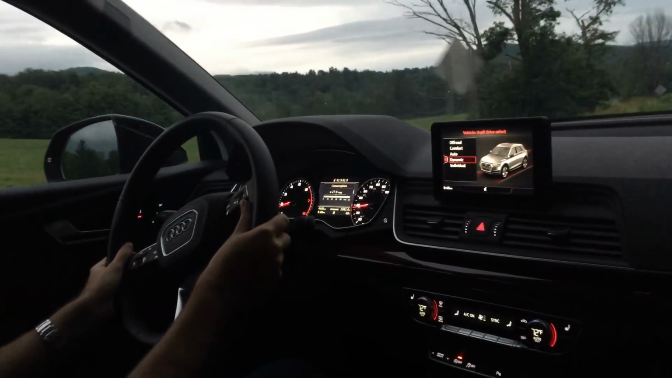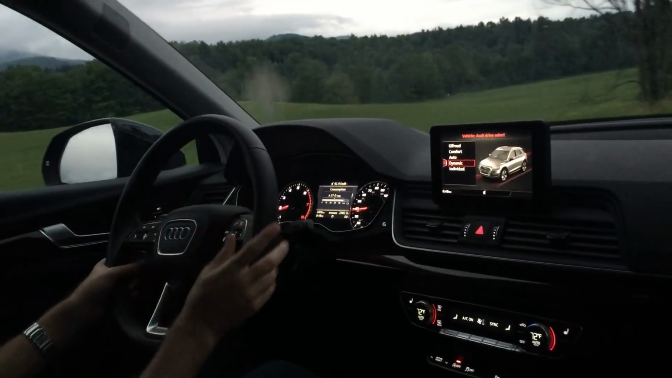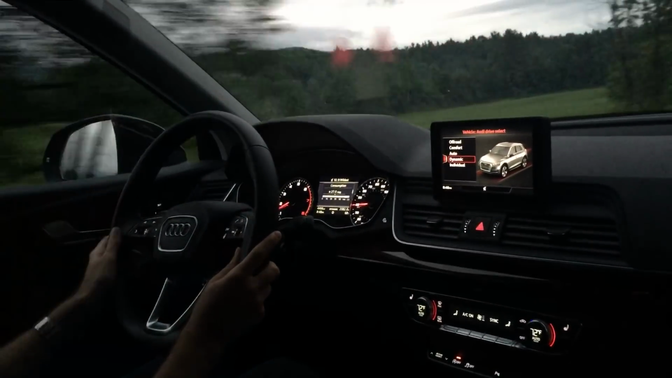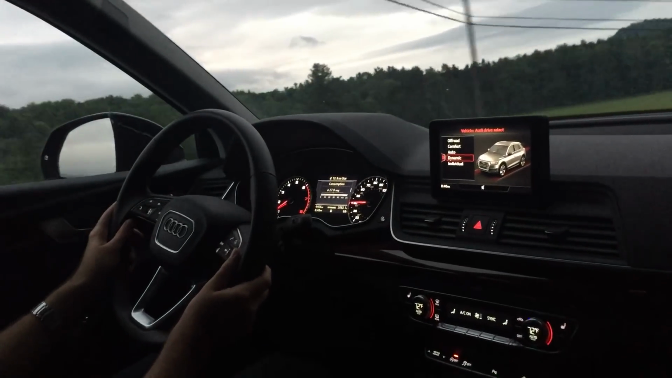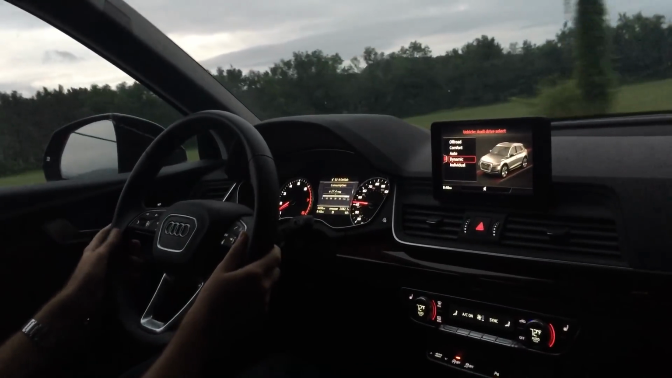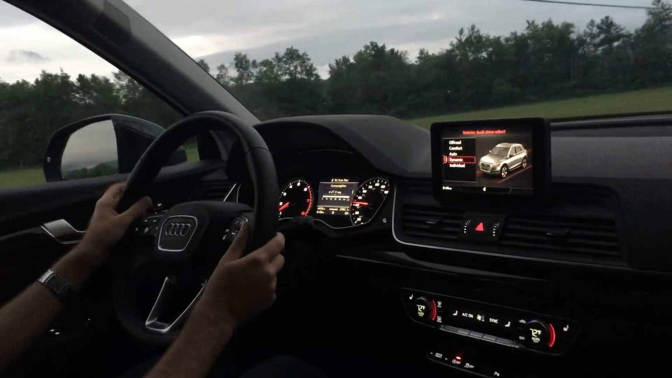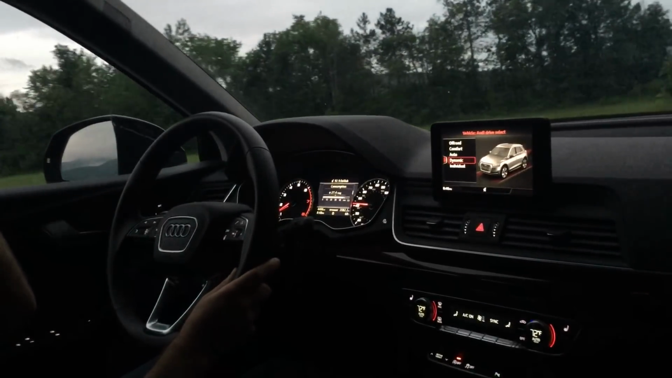It's definitely not a slow car. Some people see the 2.0 T badge thinking, oh, it's in a big car, how fast could it really be? But it's plenty fast enough. Not much in the way of lag, just that kind of annoying transmission behavior.